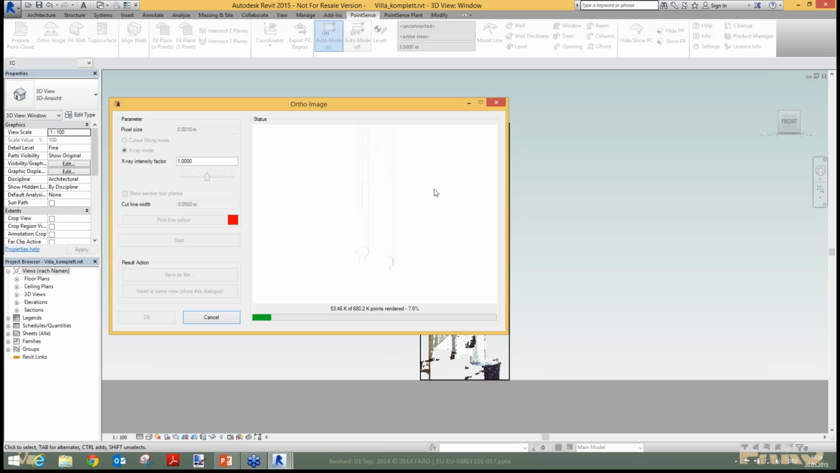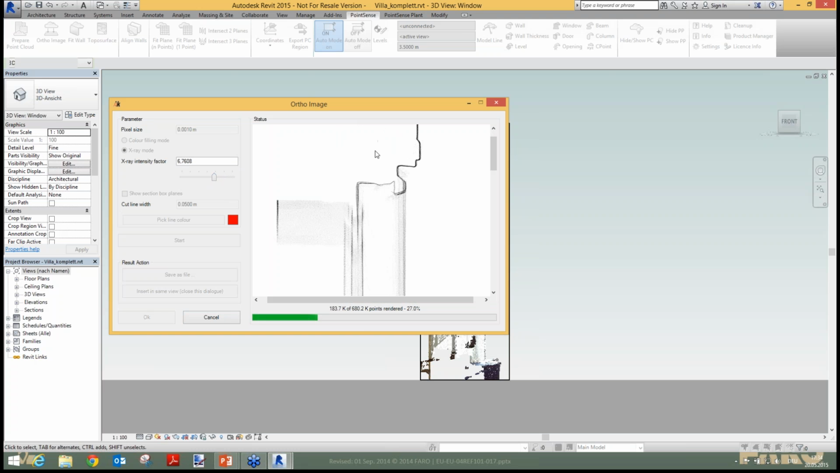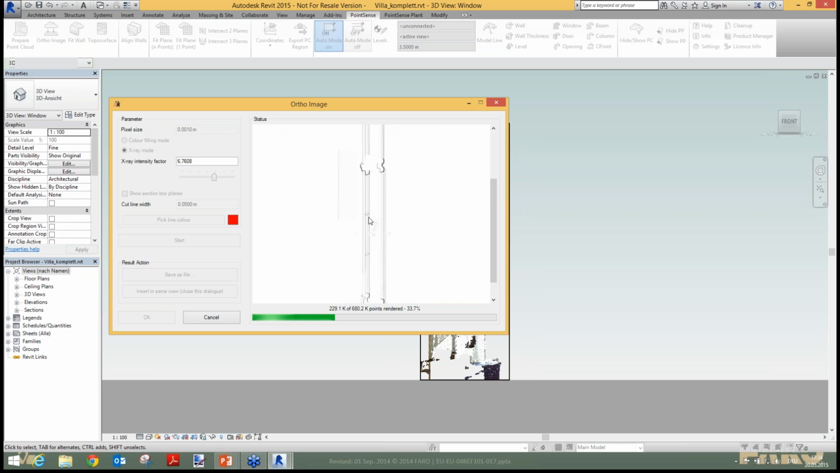When the calculation starts, you also have a preview, and you can adjust the intensity a little bit to find the best way to see all the details you need in this ortho image. So that was a little bit too much. And you can see here, pretty cool, that you can recognize all the profiles of these window elements.